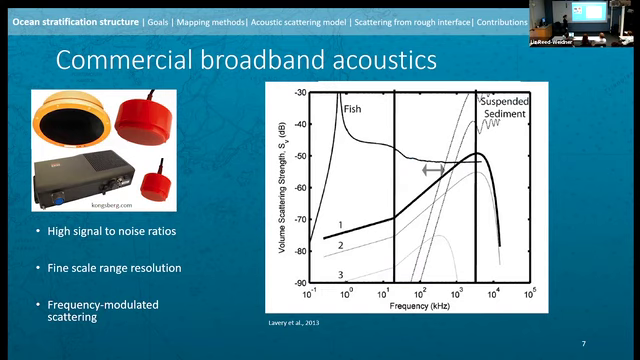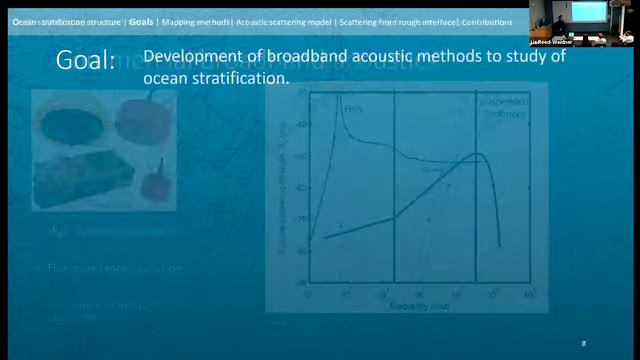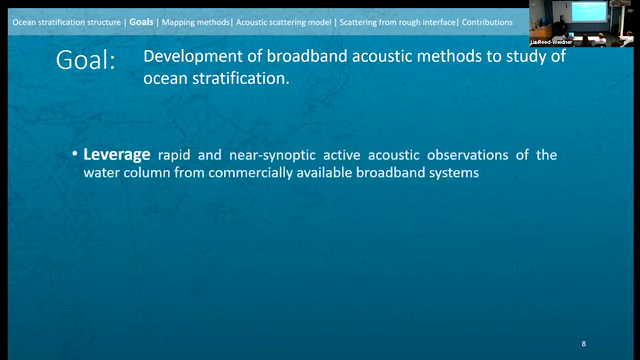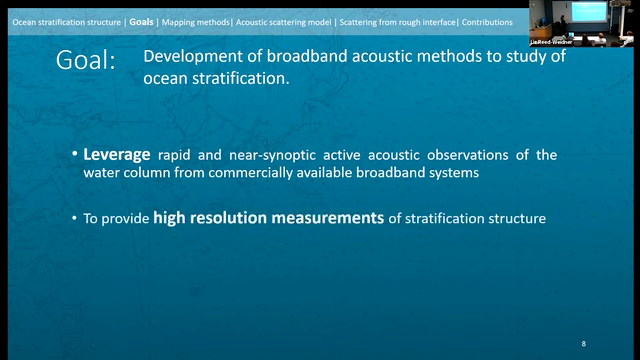So this brings us to my work. My goal of my PhD was really broadly the development of broadband acoustic methods to study ocean stratification structure with these commercial pieces of equipment, leveraging the rapid and synoptic abilities of active acoustic systems to observe ocean structure in the water column and provide very high resolution measurements, both spatially and vertically, of ocean stratification structure beyond what you would be able to do with traditional direct sampling methods.